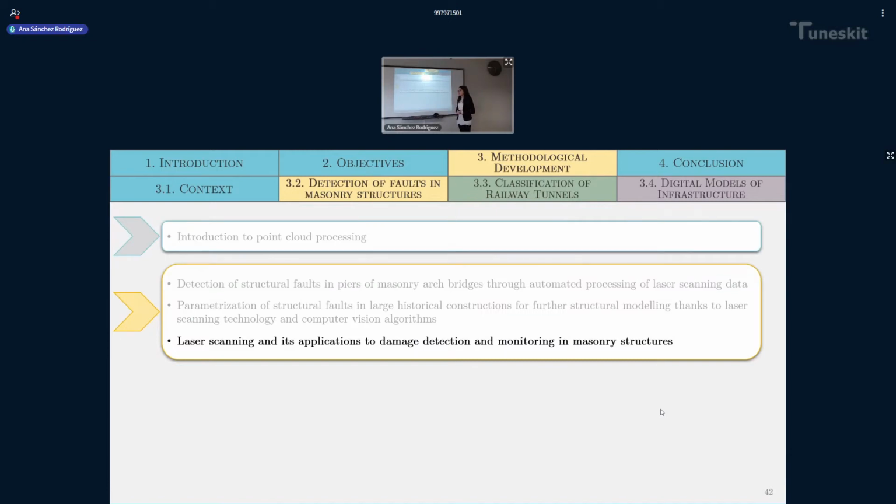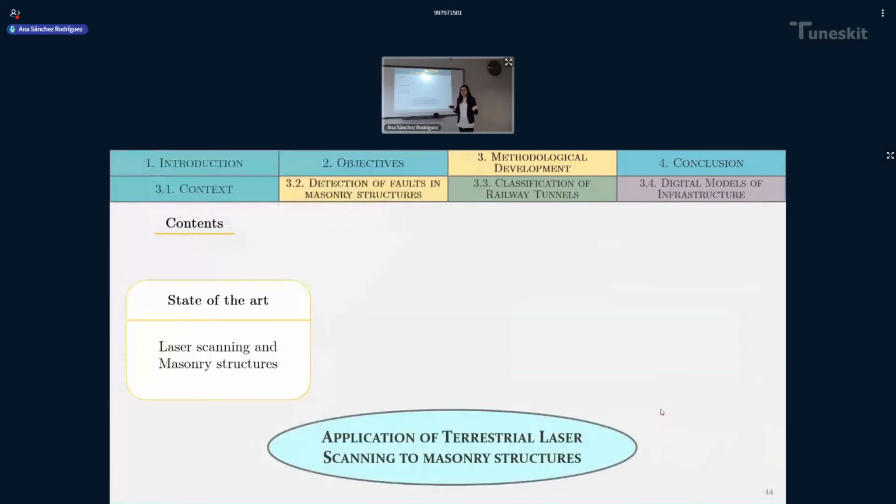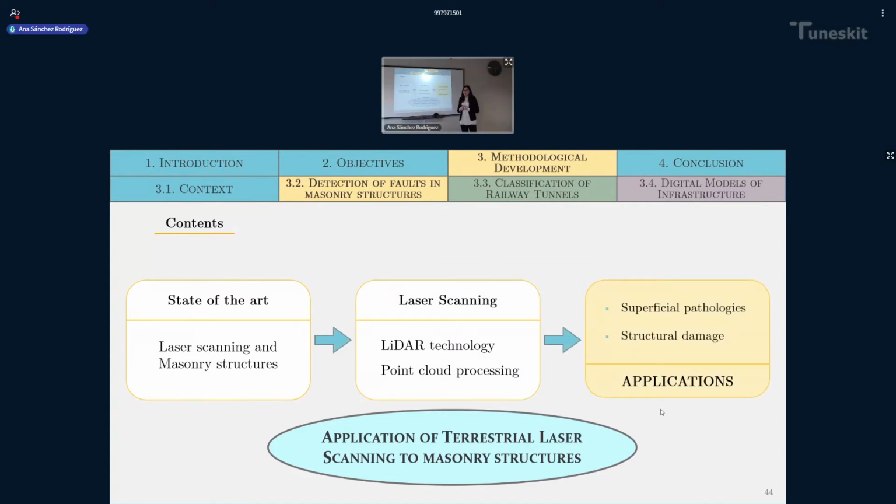And now let me present you the last publication of this section of the presentation, which is a book chapter published in the book Long-Term Performance and Durability of Masonry Structures. This publication is a summary of the work developed until this moment. It summarizes the state of the art of applying laser scanning to masonry structures, and which applications can be done using this laser scanned data.